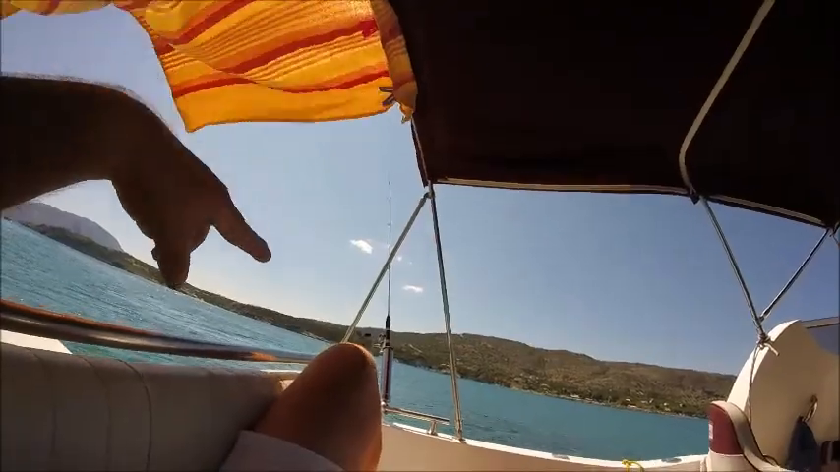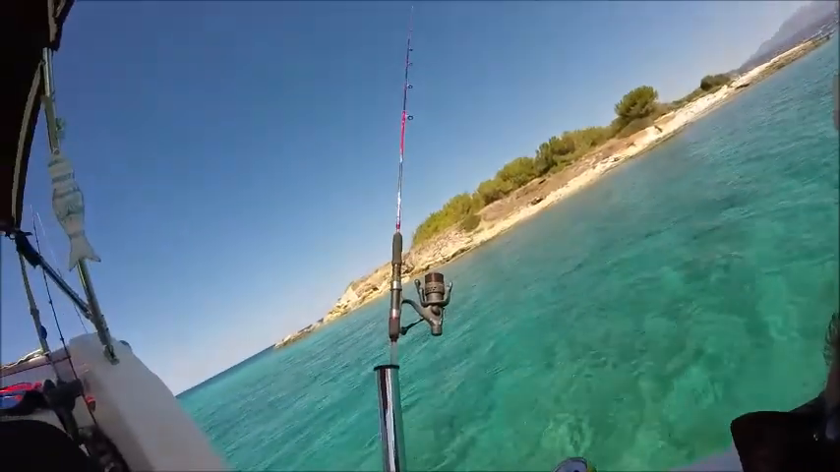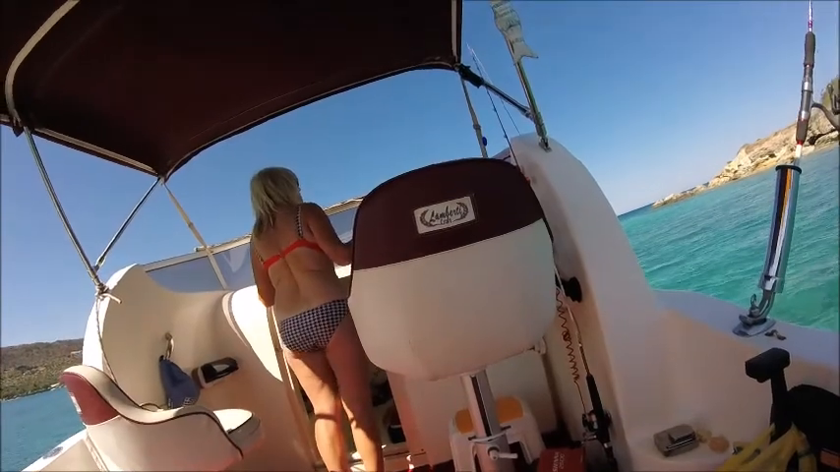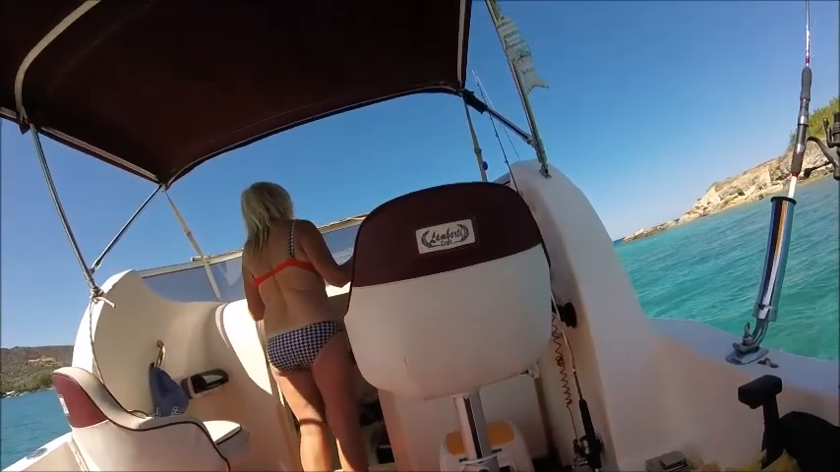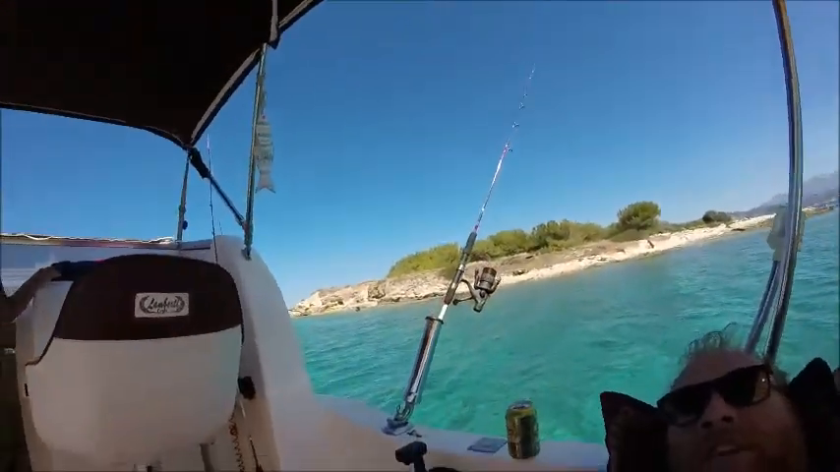There's the rod, as you can see. I've got some bread on that one, that rod there. And we've got Linda Lewis bopping to the music, which incidentally is Cara Emerald from Holland. Beautiful. Oh, there's my phone. Hold on a minute.